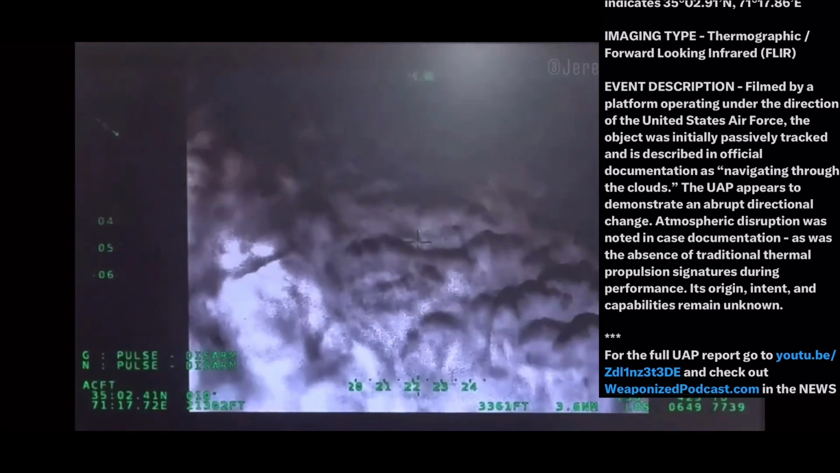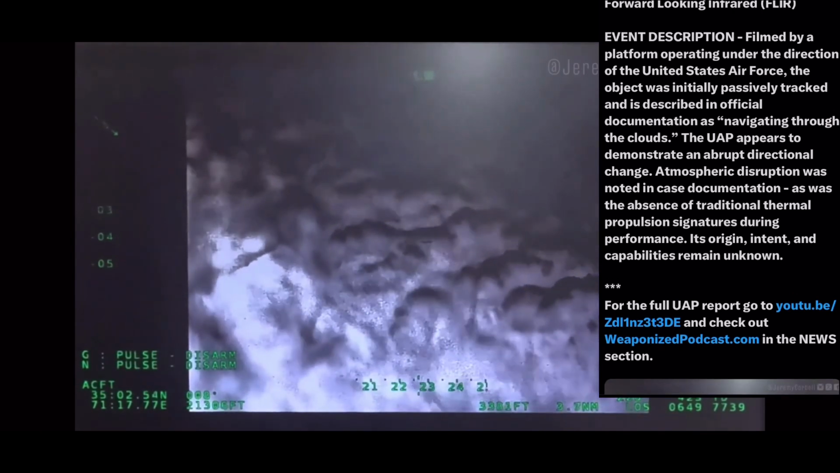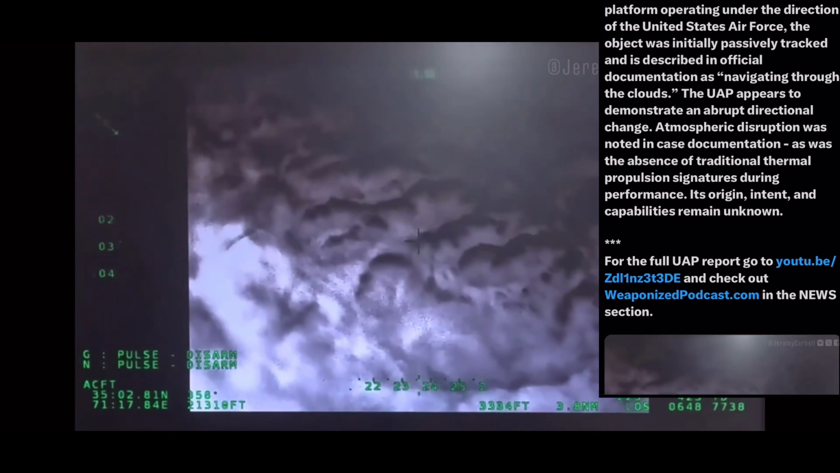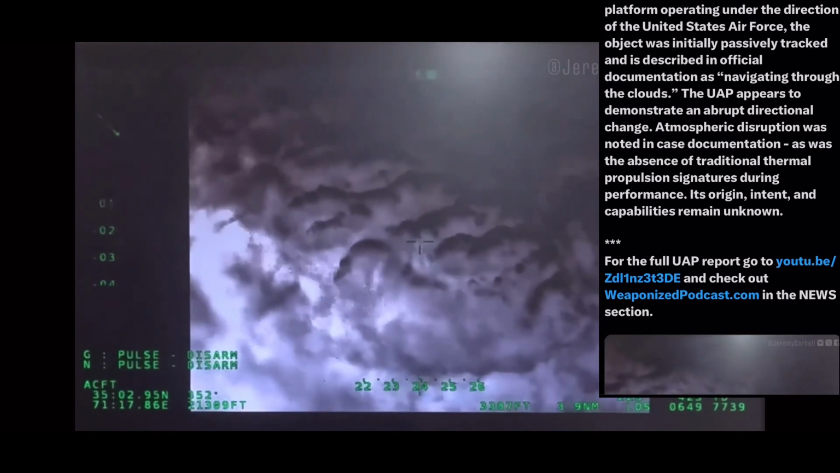Now, this was back in November 2020, and I believe it was somewhere over, I want to say, Iraq, Middle East. There's the coordinates right there. Filmed with a FLIR, that is the Forward-Looking Infrared thermographic camera. Now here's how they describe the event.